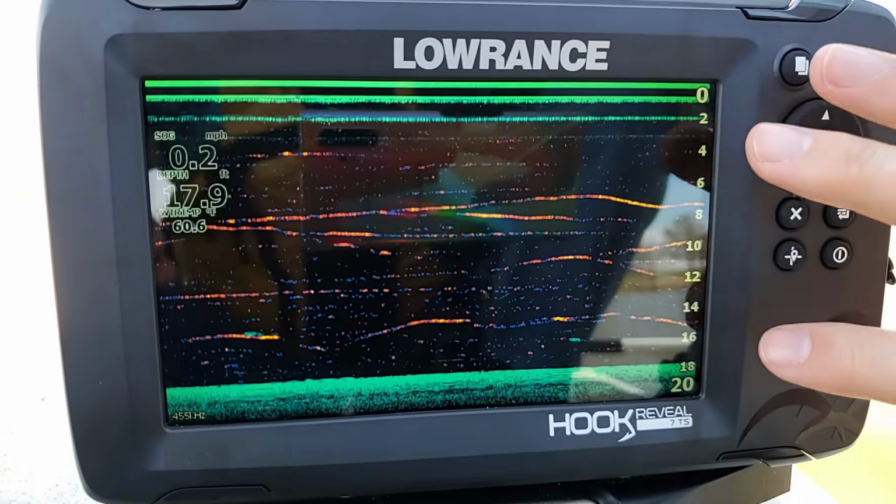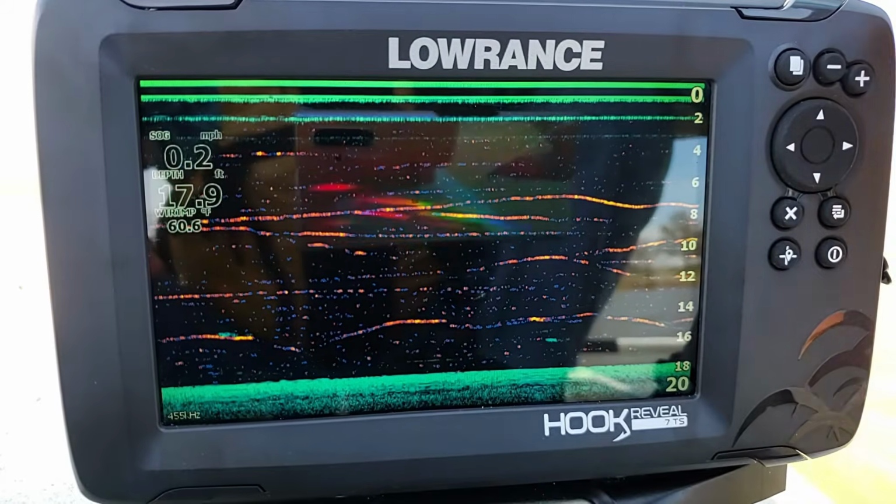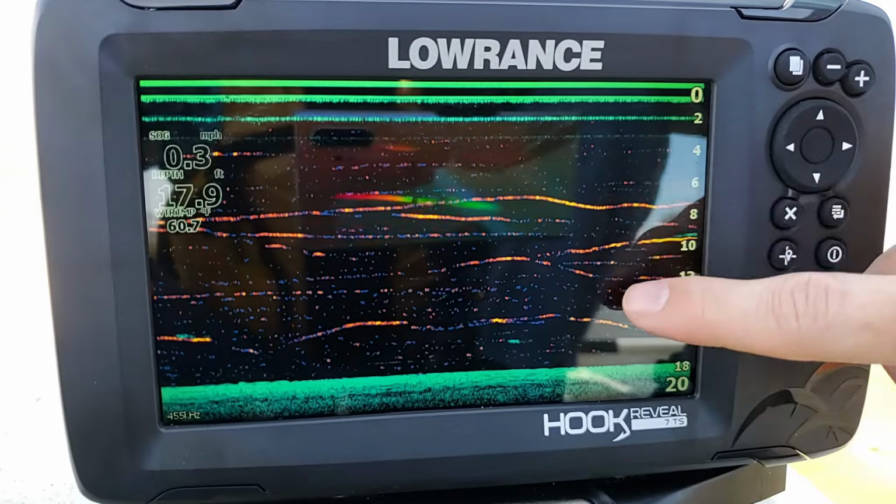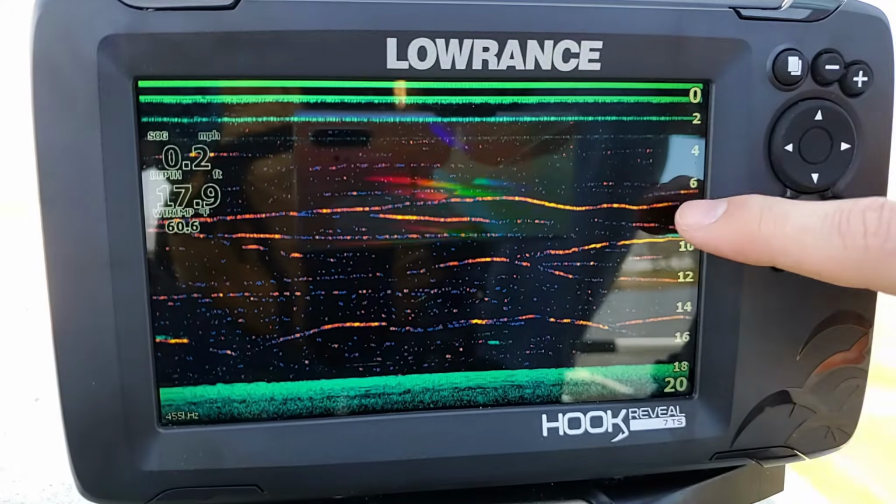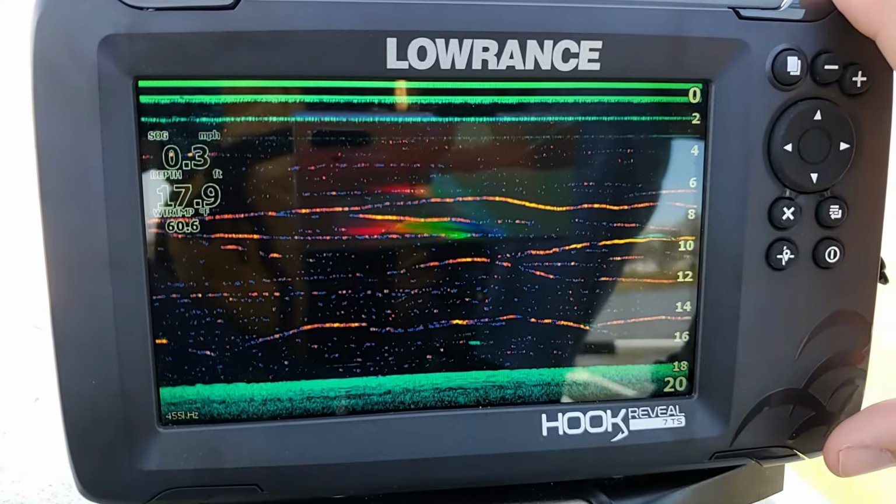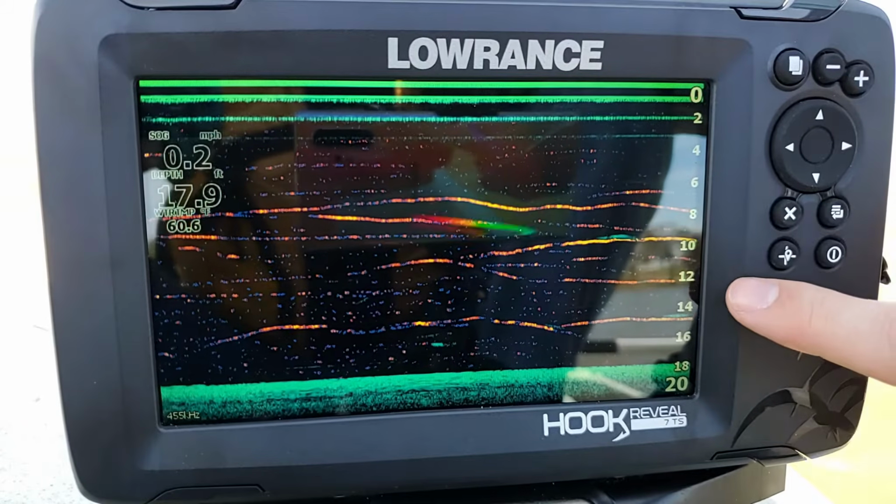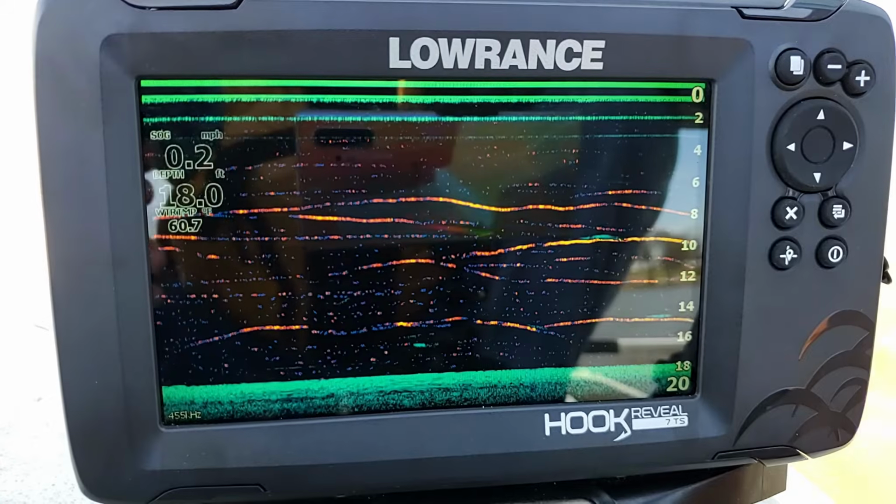All right, so now that we've explained everything you're seeing on the screen there, I do want to point out, because you can see all of these yellow and purple lines that are drawn on the screen here, those are actually caused from having my Fish Reveal turned on, which is a menu option for the Downscan, which I believe is actually a very useful feature.